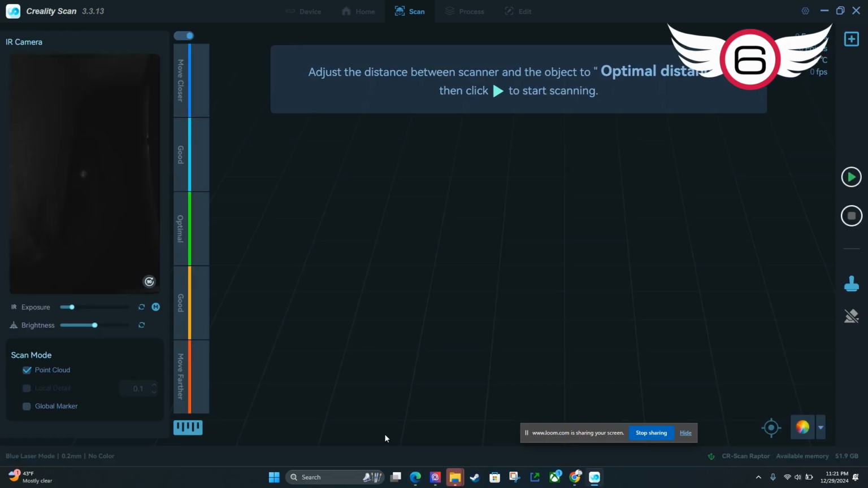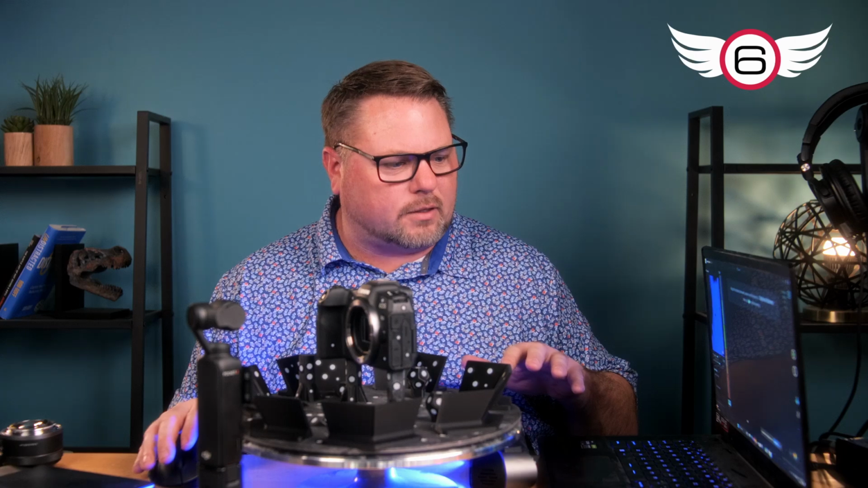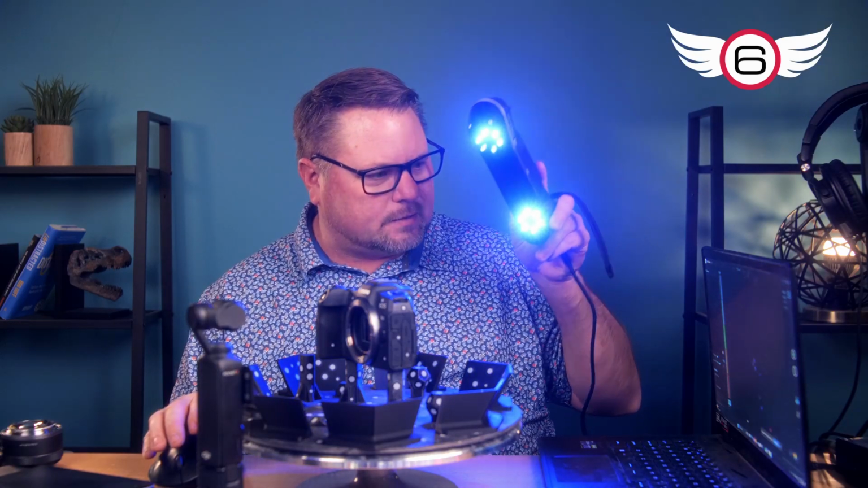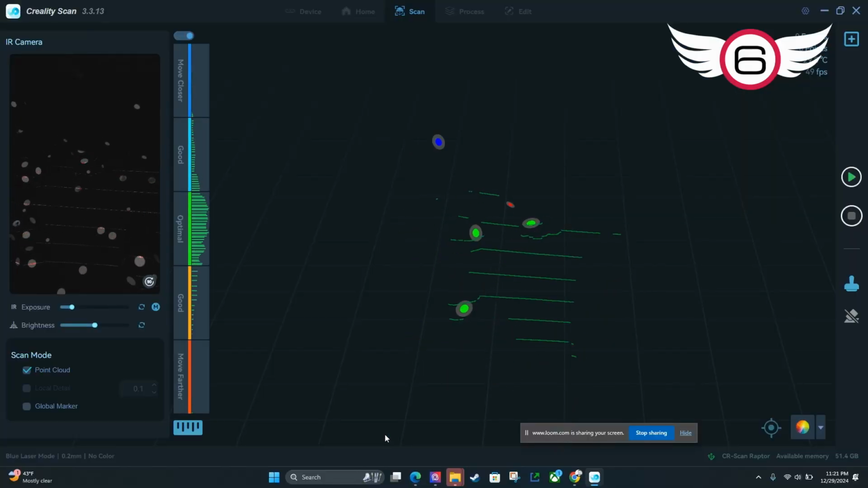and it's going to bring me into the scanning page. Now there's a couple things to notice on the scanning page. You have a little graph here, and it shows you when the scanner is at a good distance from the object, and it'll turn green.